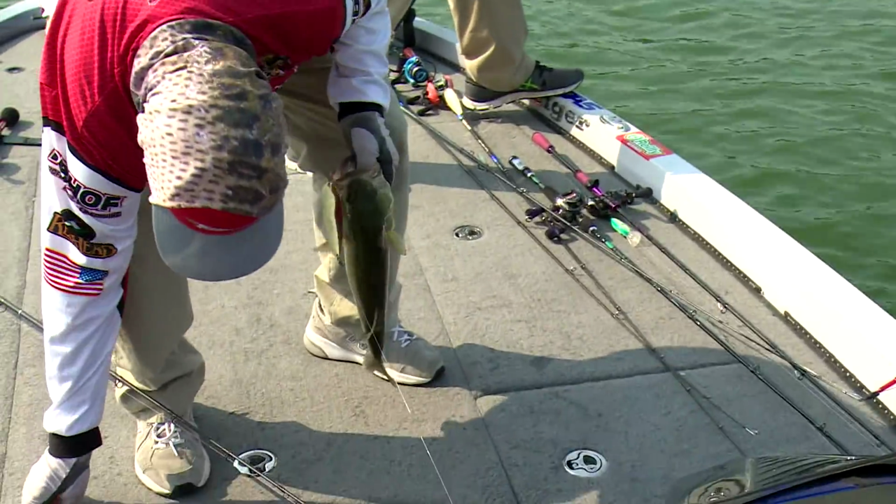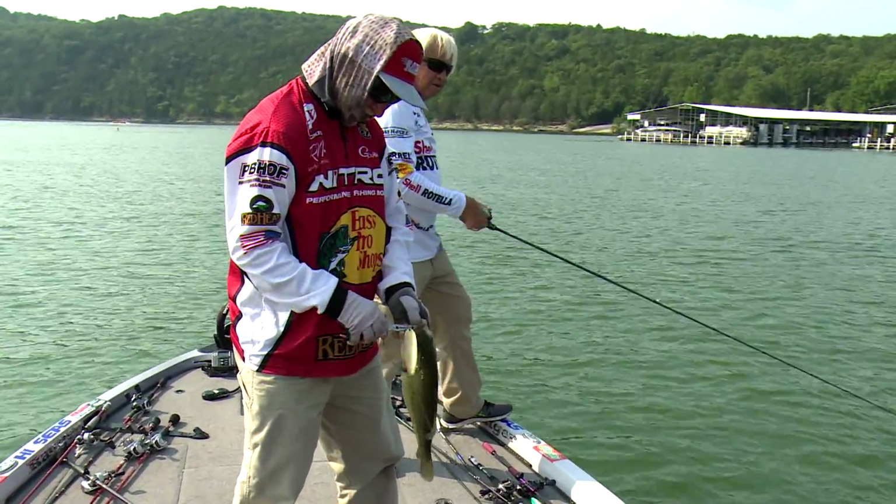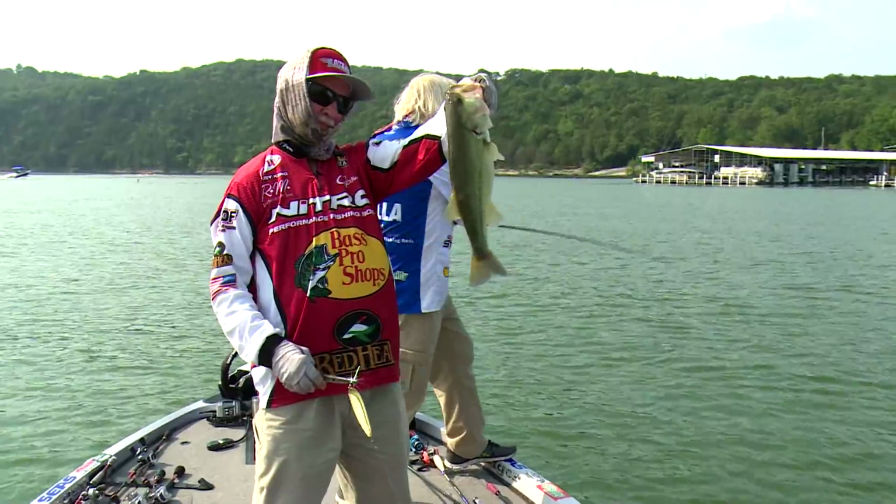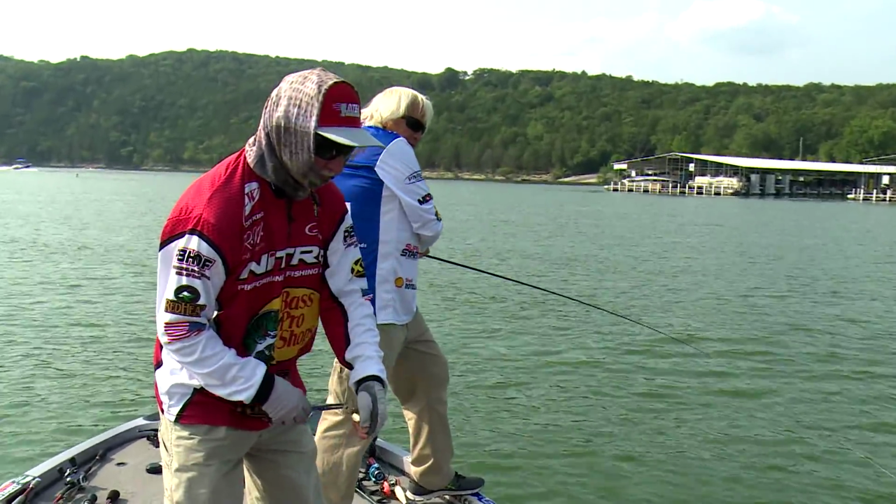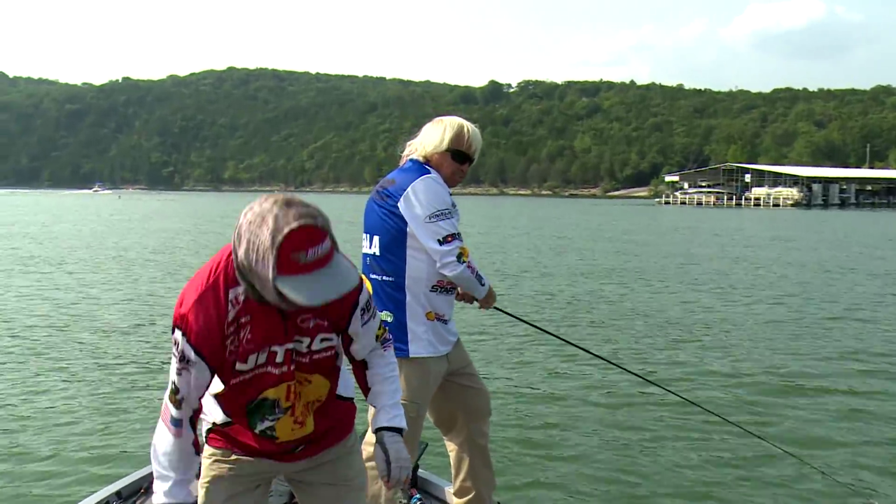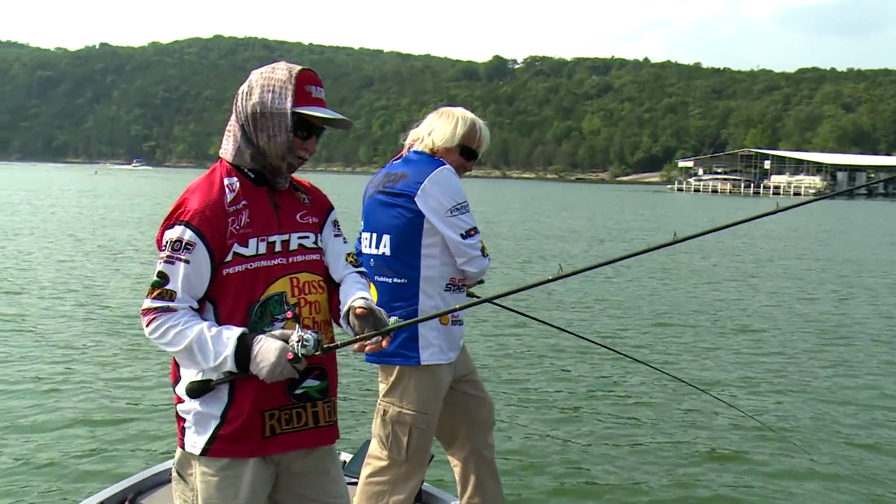Got them babies fired up. Oh, I got a bite on a spinnerbait and missed him. Did you? Pretty healthy. I got that one. You got that one? I got a bite on my Red Man and missed him, and let it drop back down and caught one. It's a small one. 6 pounds. Just a 6-pounder, Jimmy.